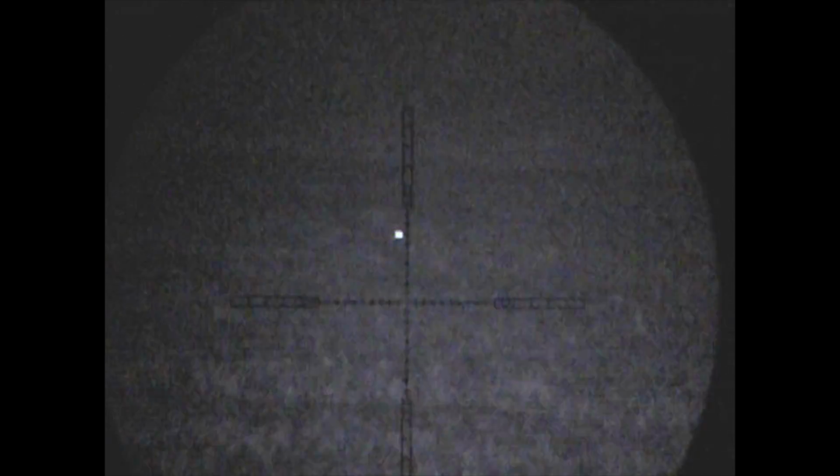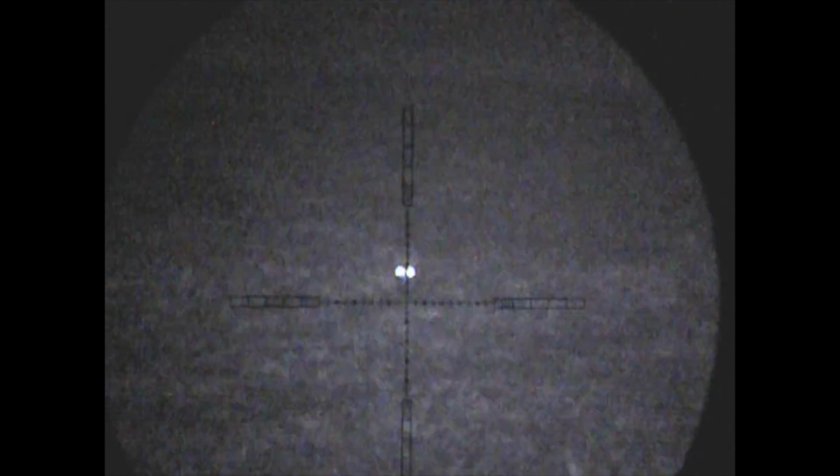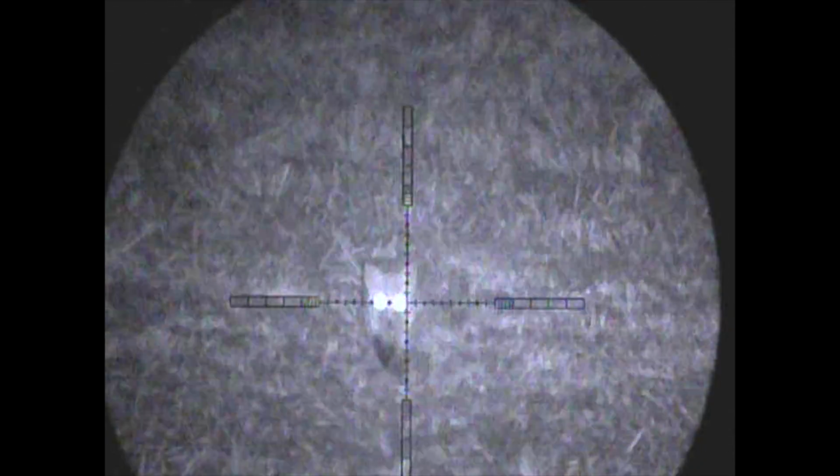Out now, back with myself and the gamekeeper. I'd been calling a little bit, and spinning round, I noticed a set of eyes making its way across the field. It wasn't necessarily interested in the call until I started lip squeaking, and then it came in an absolute treat. So I just bided my time. It took about 2.5 minutes to get close enough for me to be able to stop it.